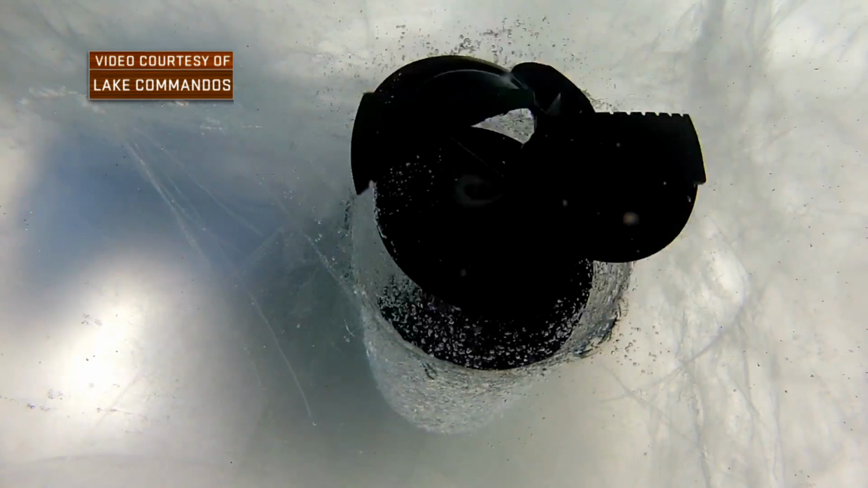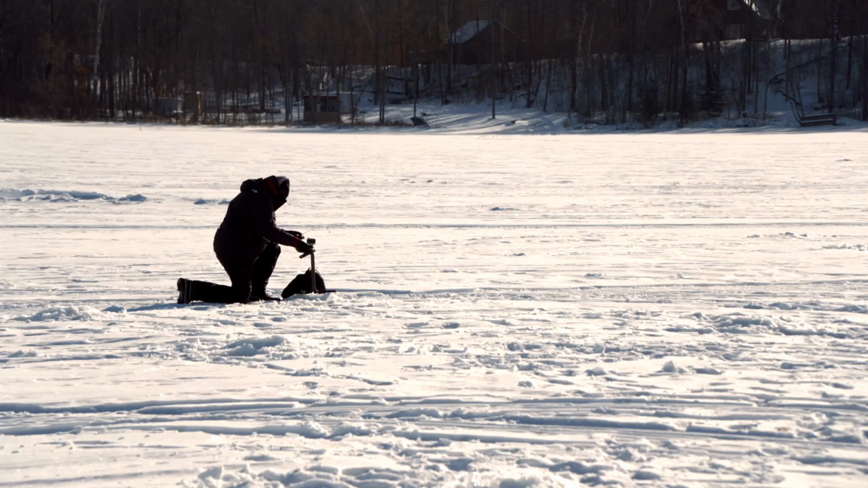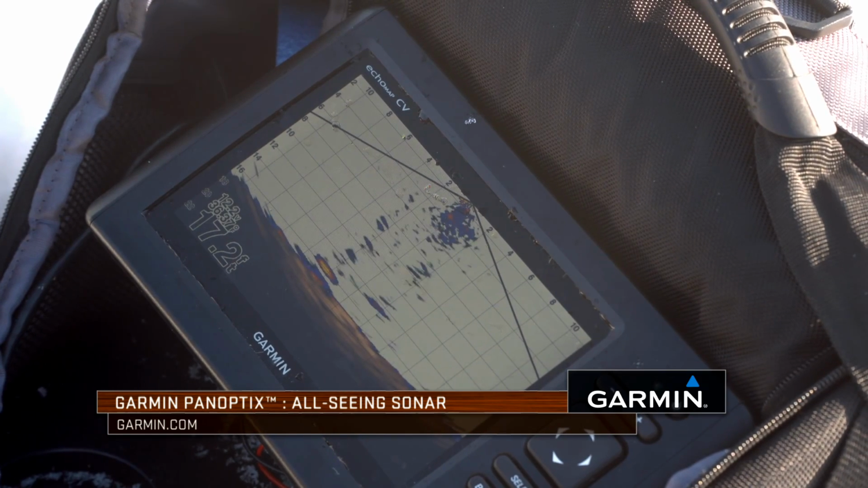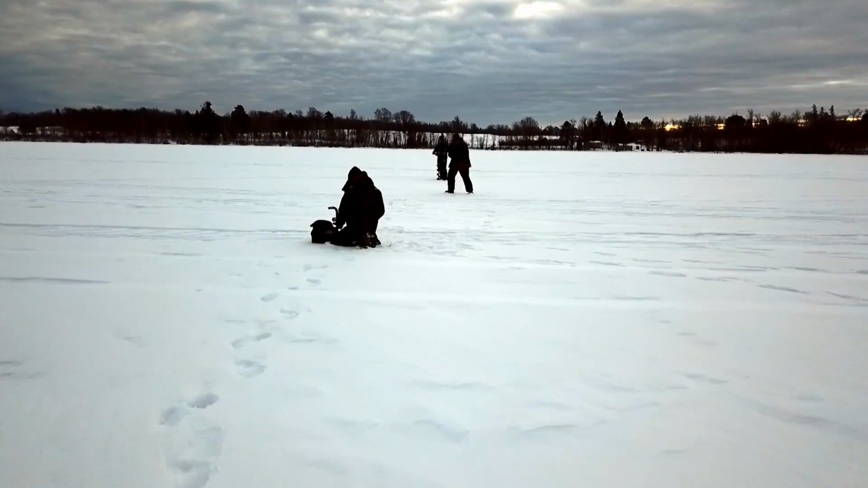So we're up in northern Minnesota, and we're out here looking for some crappies with these Panoptix kits. Last year we first discovered these Panoptix kits, and I was absolutely blown away. I used Panoptix on the water in the boat, and being from Minnesota, I knew this would be something we just had to use ice fishing.